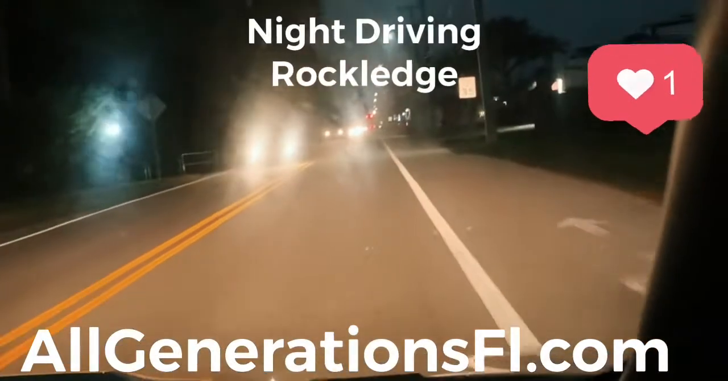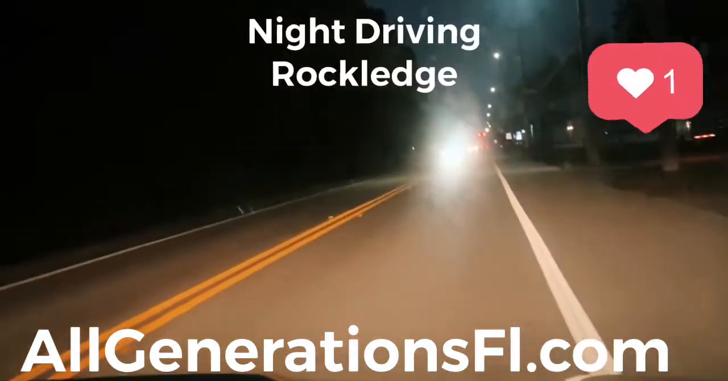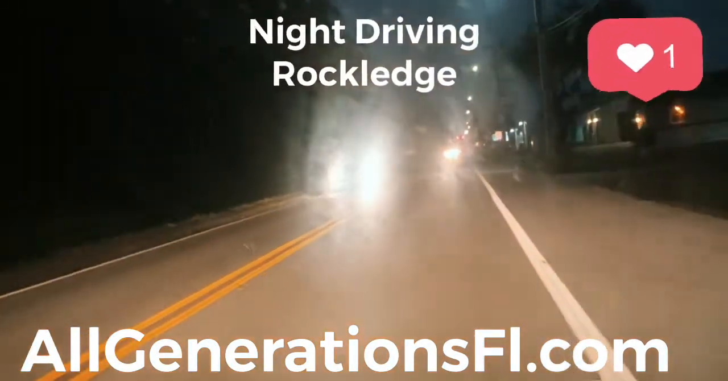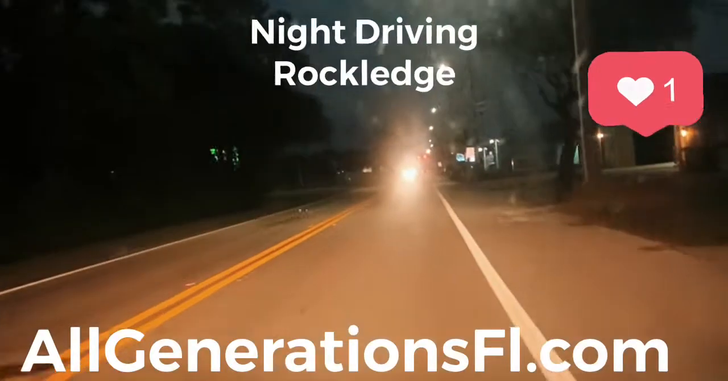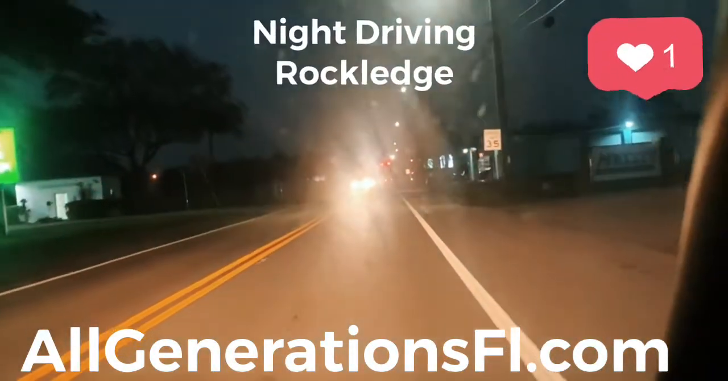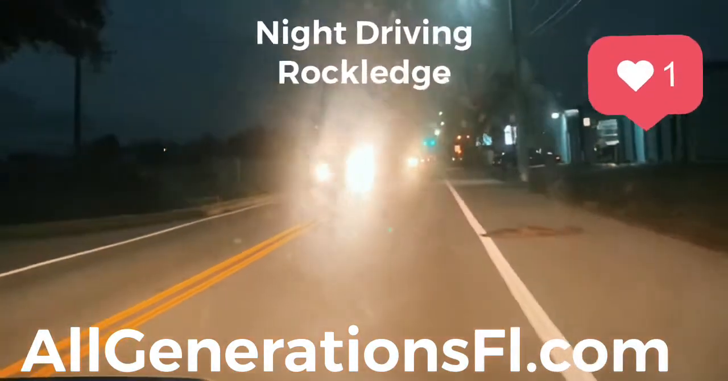Okay. That's the student brake helping you out. Keep going. Nice and straight though. See how the car is going over that white line? Right there. Keep going. Look at your speed. Where you at? 30. 30. So give it a little bit more. You got 35 on this road.